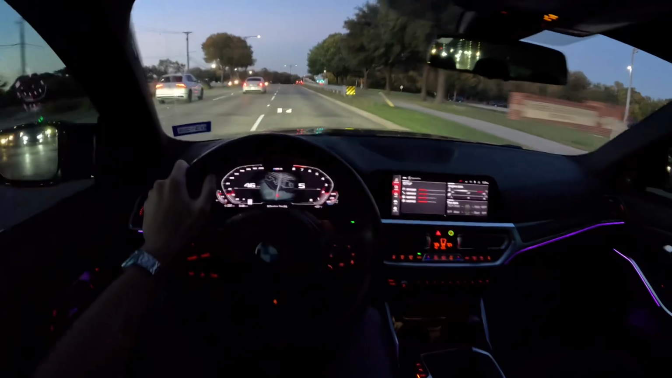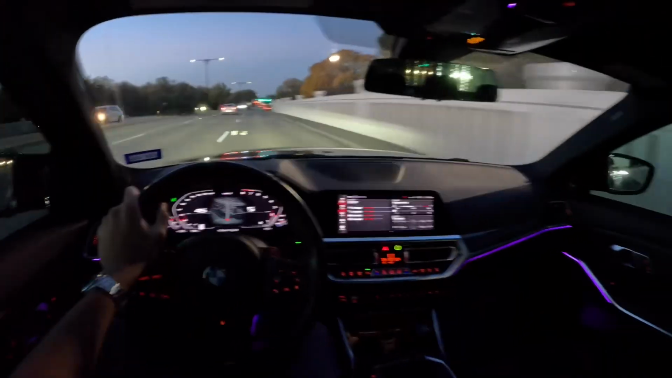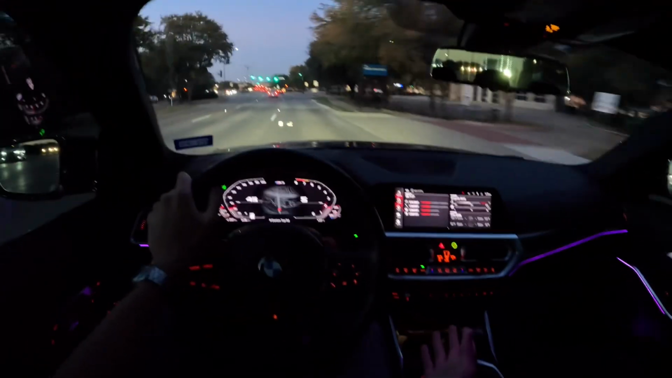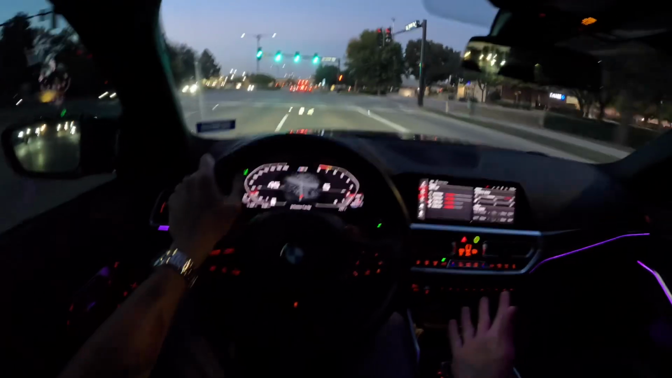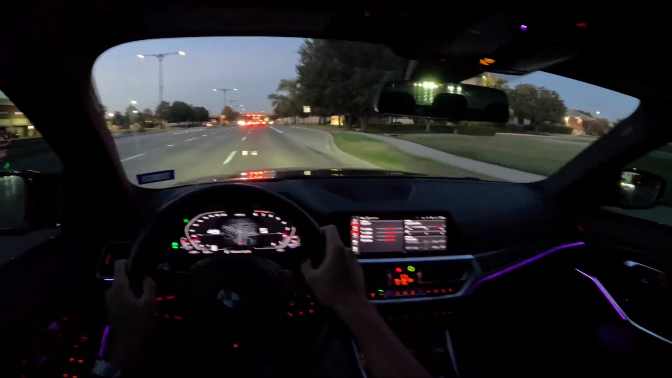What's weird is the X3M and X4M sound louder than the G80 M3, which doesn't make any sense. The X3M Competition, they sound insane. It's the same engine, it's an S58. But I don't know why BMW made the X3M and X4M sound louder than the M3 and M4. It doesn't make any sense to me at all. Because those cars, even stock, sound insane.